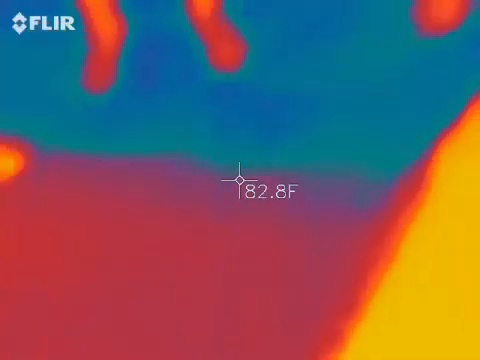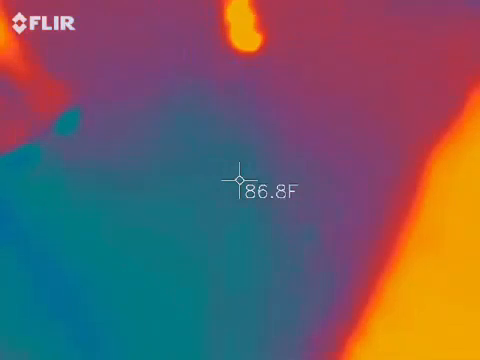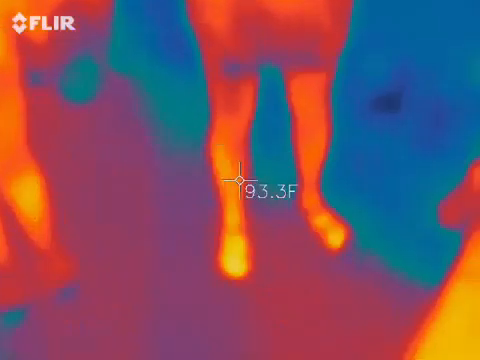I use thermal imaging on a ghost hunt. Anybody? This is cold. Cold. Exactly. Good job. Most people will say it's heat. I'm like, no, ghosts create cold spots. What's wrong with you? Don't you watch TV? So you know where the sewers are.